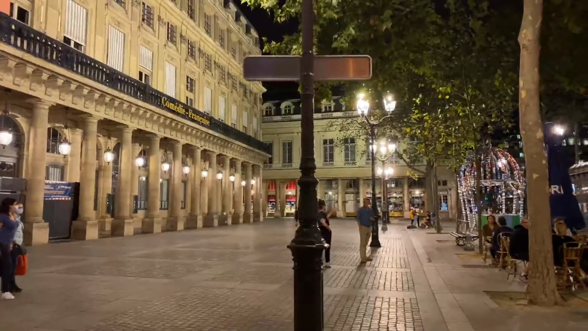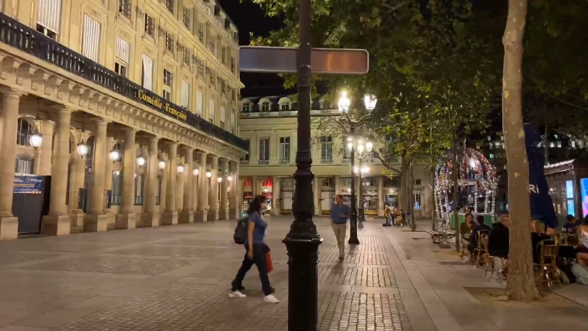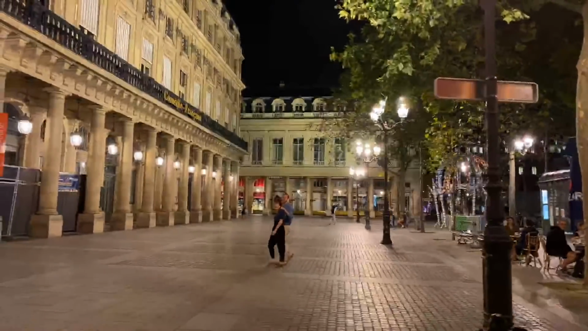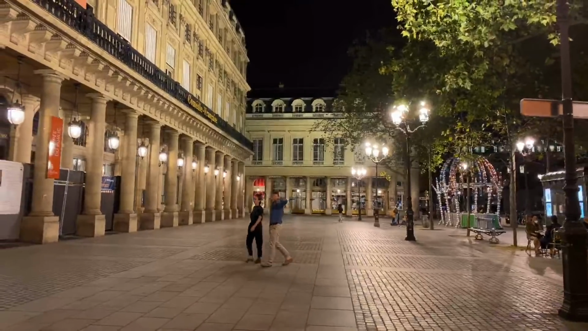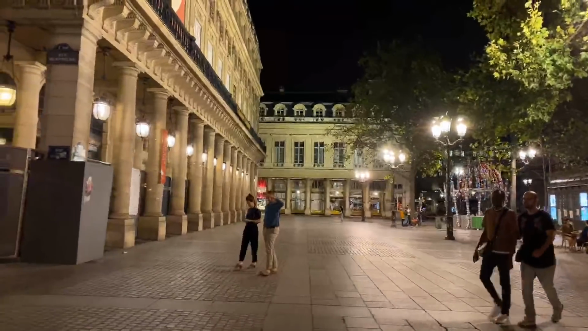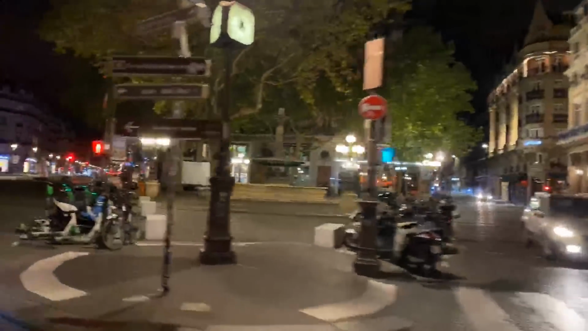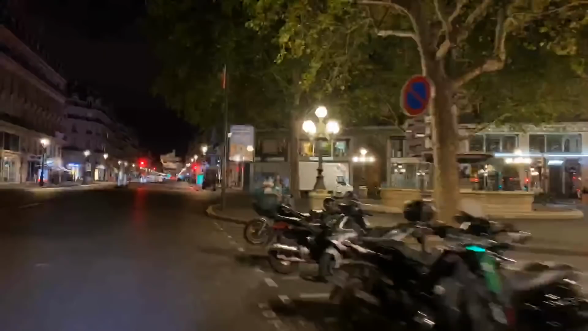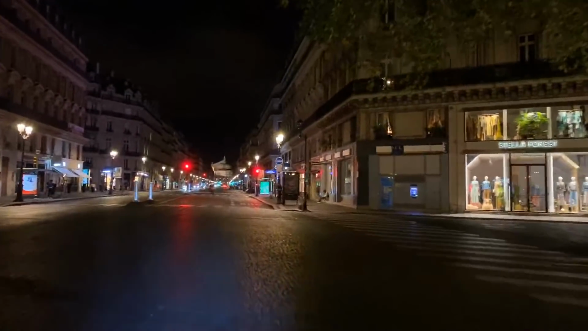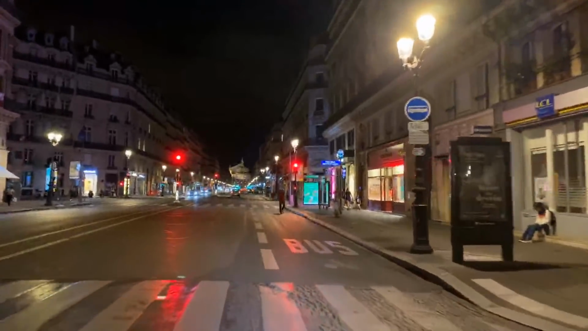Ooh, cinematic. Yes, please. Let's follow these characters. These are the characters in our cinematic movie. See what they're up to. Where are they headed? There. Let's go. That is the opera in the center of the screen.